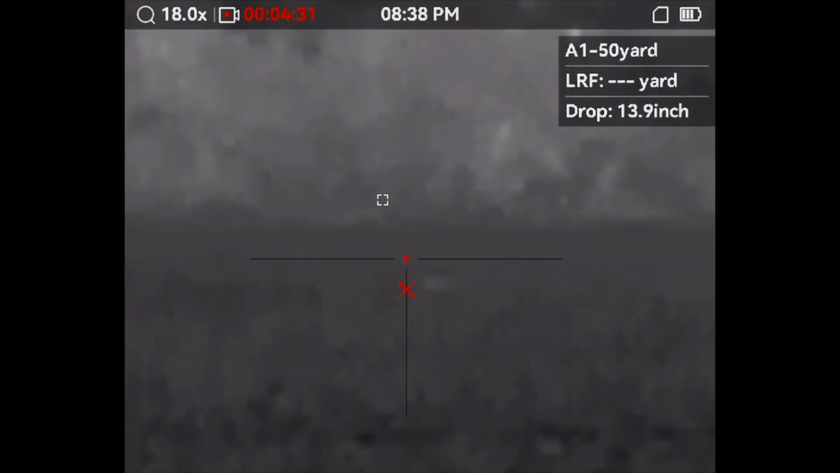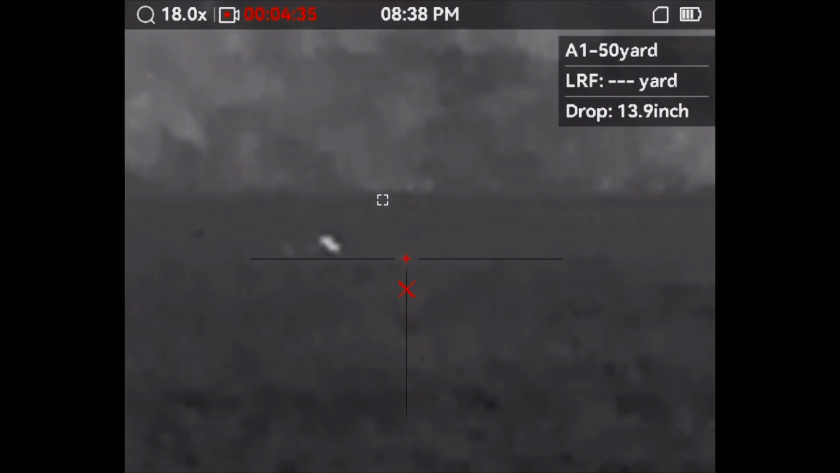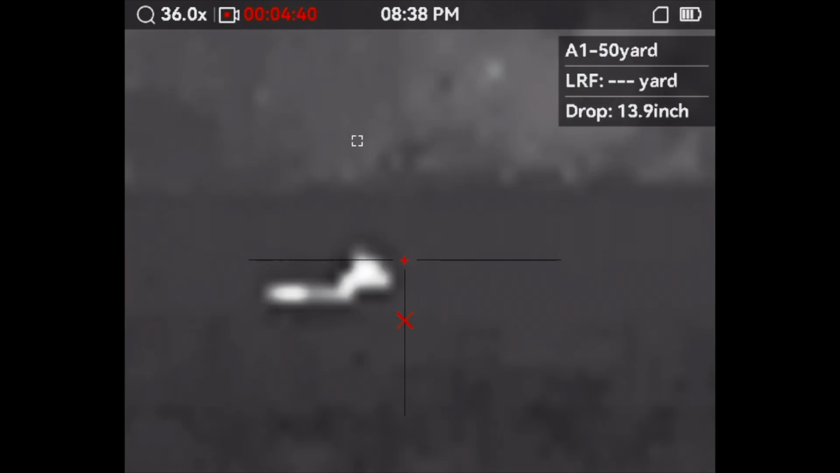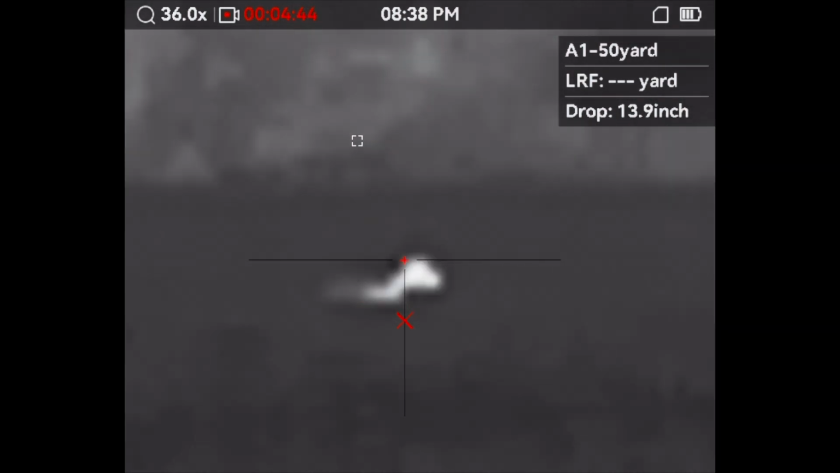All right, guys, this is a bean field beside my house that the coyotes have been traveling through a lot, and the beans were kind of low. So, unfortunately, I did miss this one. He was about 380-something yards or closer.